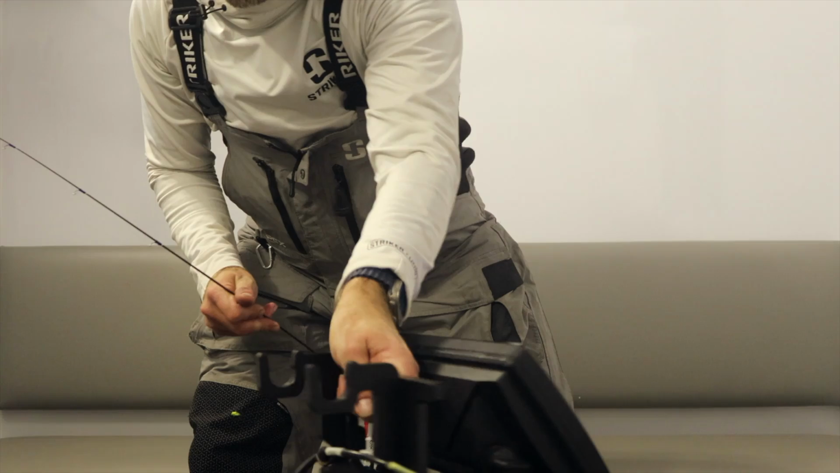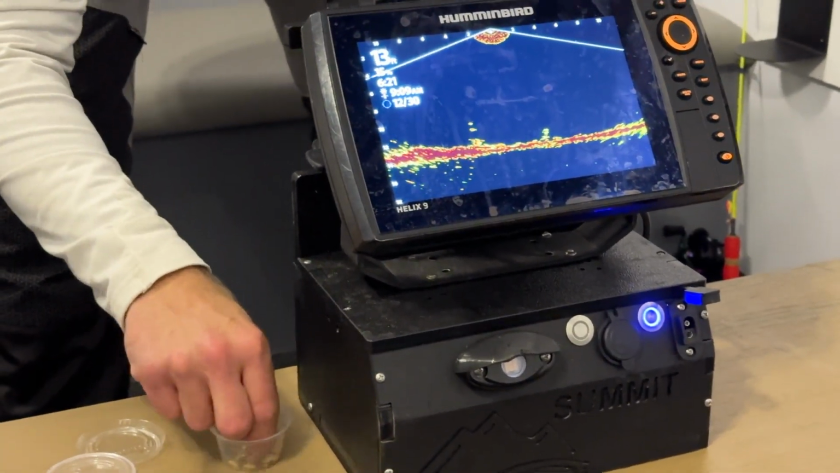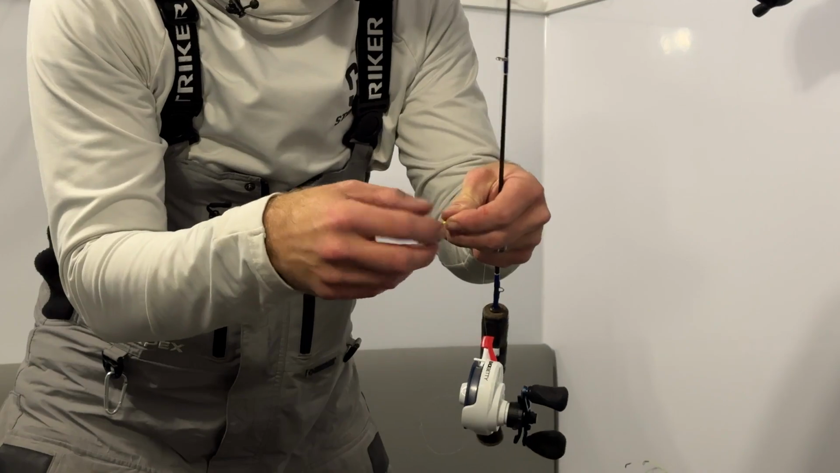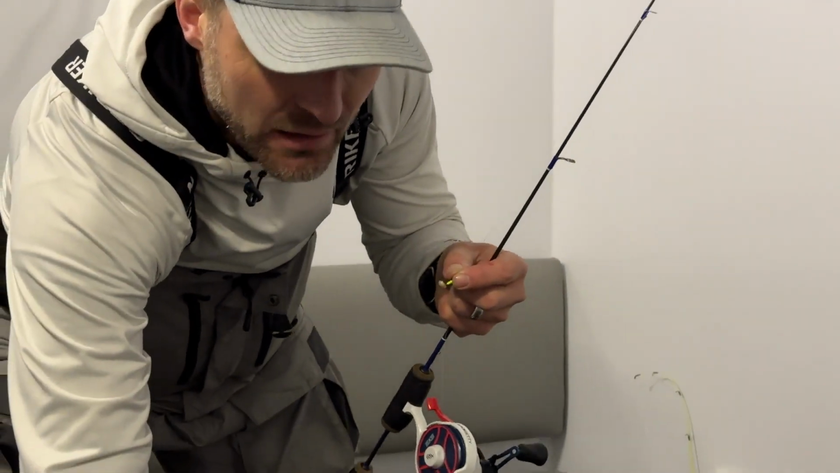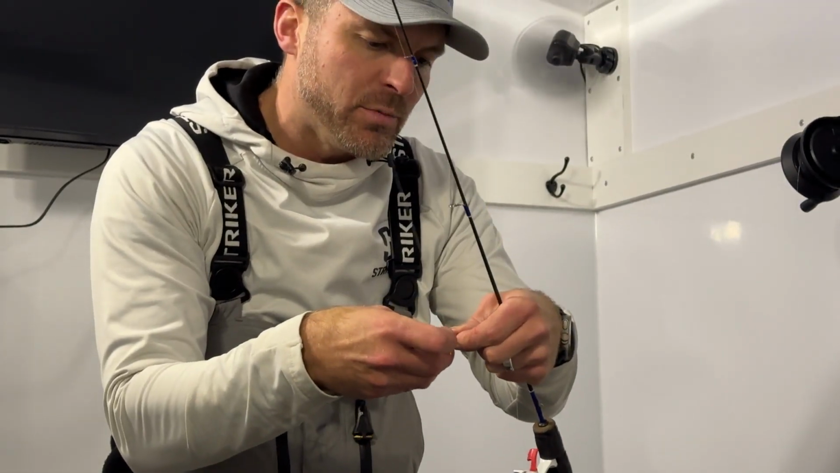All right, so we got a minnow down there. I can see it on my live imaging here. In a moment, I'll have you watch as I put this down. We use wax worms. I'm using spikes right now. We'll see how that goes. We'll put a couple on this, just a real tiny jig right now, low profile. Till I know that the bite's going to be more aggressive, I'm going to start a little bit smaller.